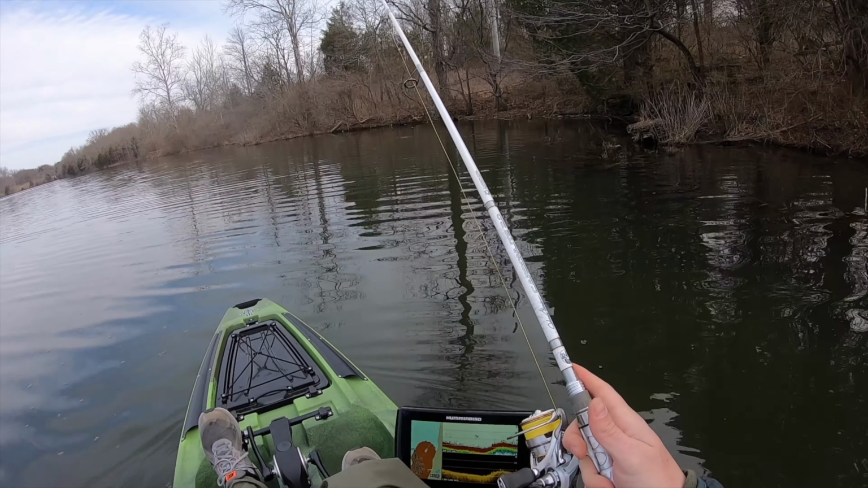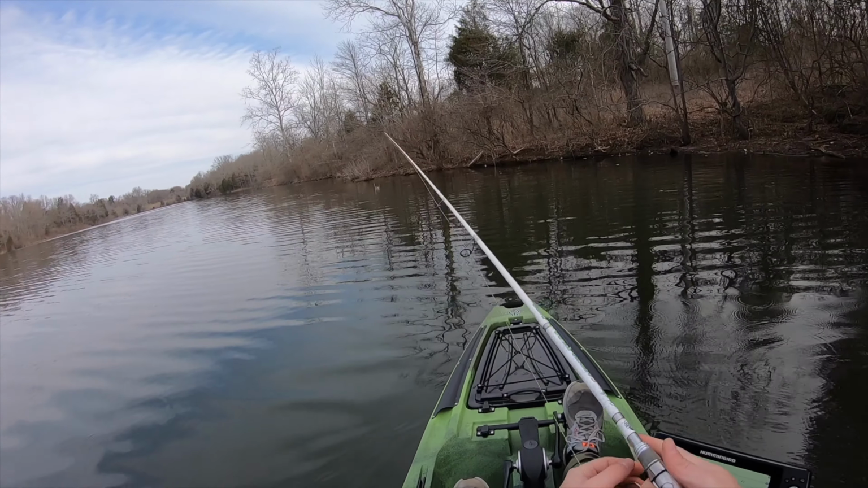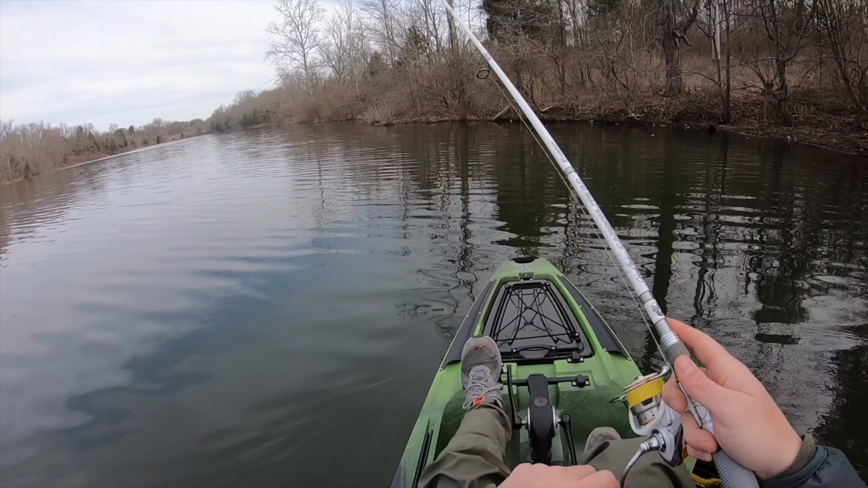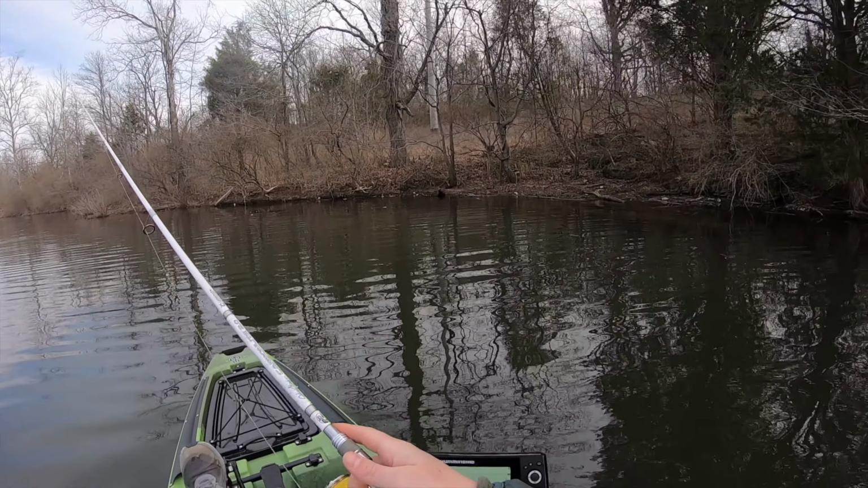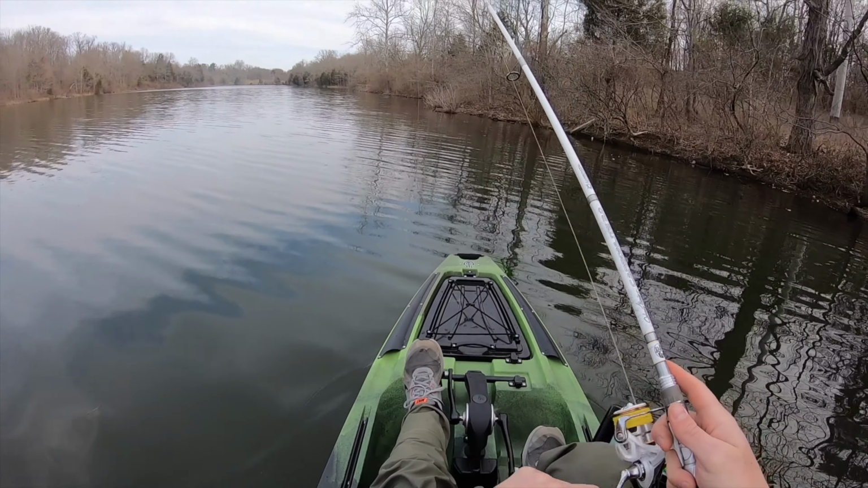So at this point, I was heading back towards the boat ramp, and I decided that I was just going to parallel some shoreline along here, and I pulled out the old trusty Ned rig and decided to give it a try and see what I could do with it.